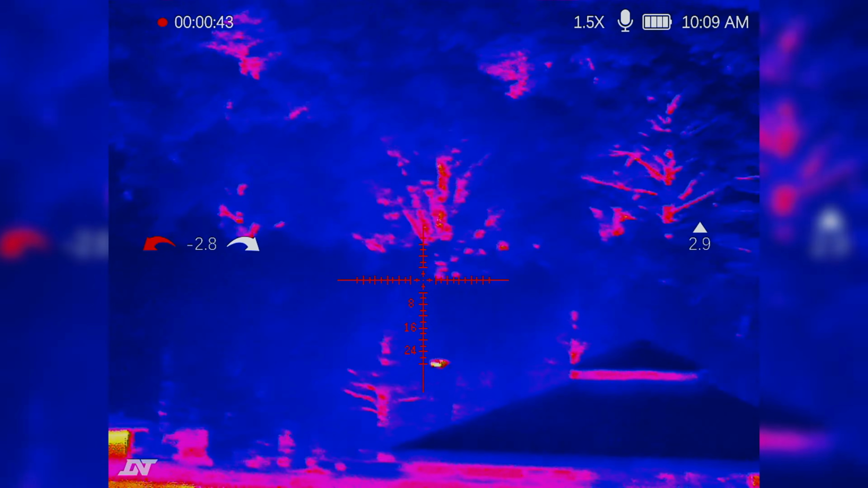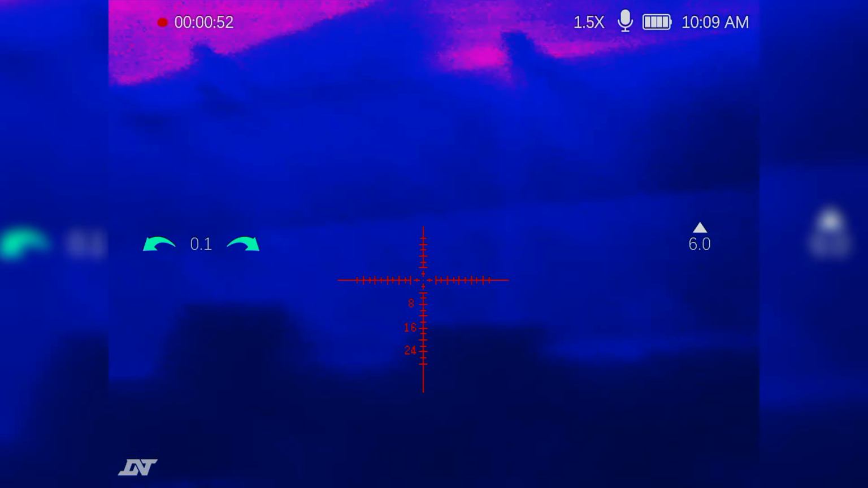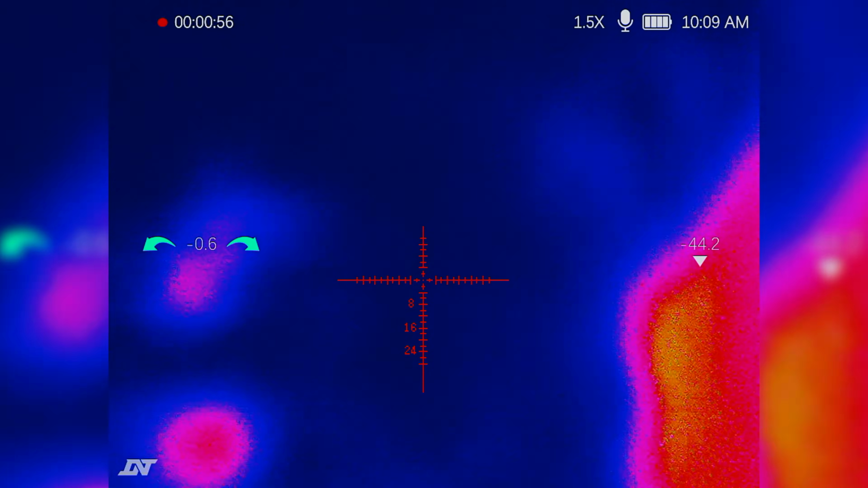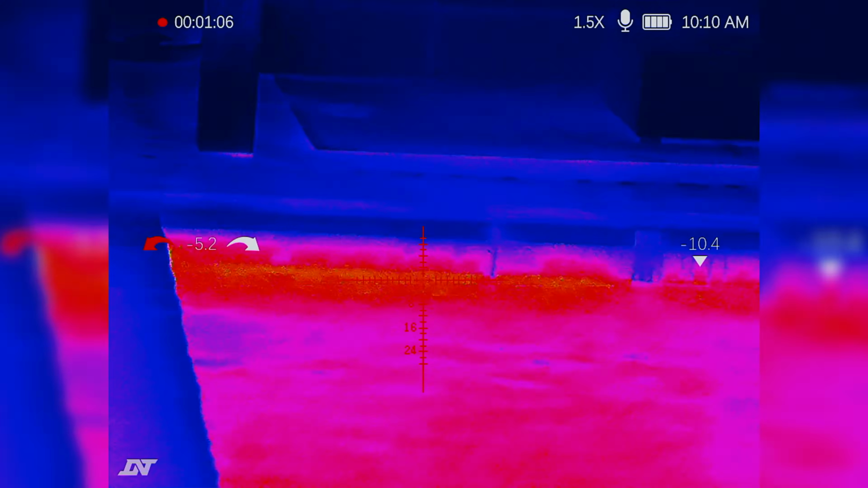See if we can find anything, any animals. We have a light over there. The pool. Got some lights over here as well. It's crazy how much the pool is still warm.